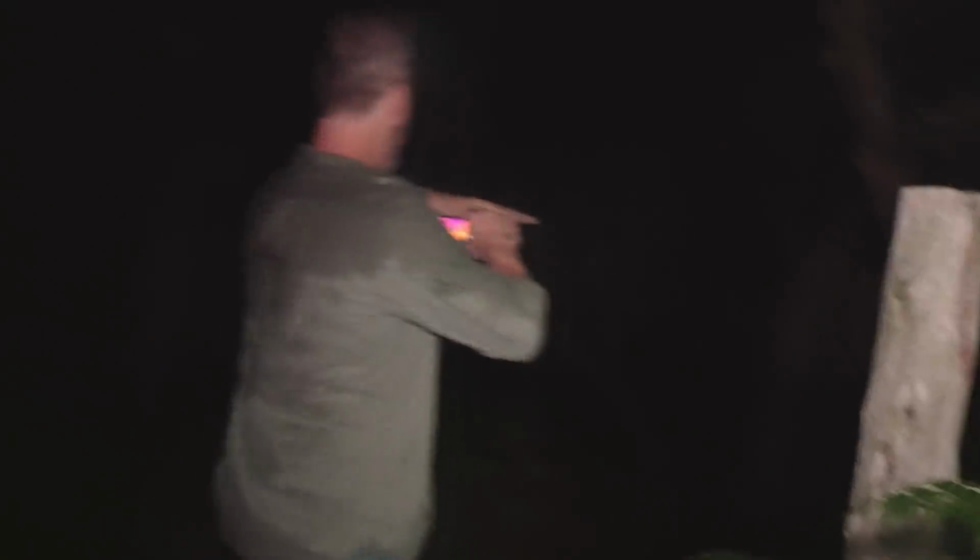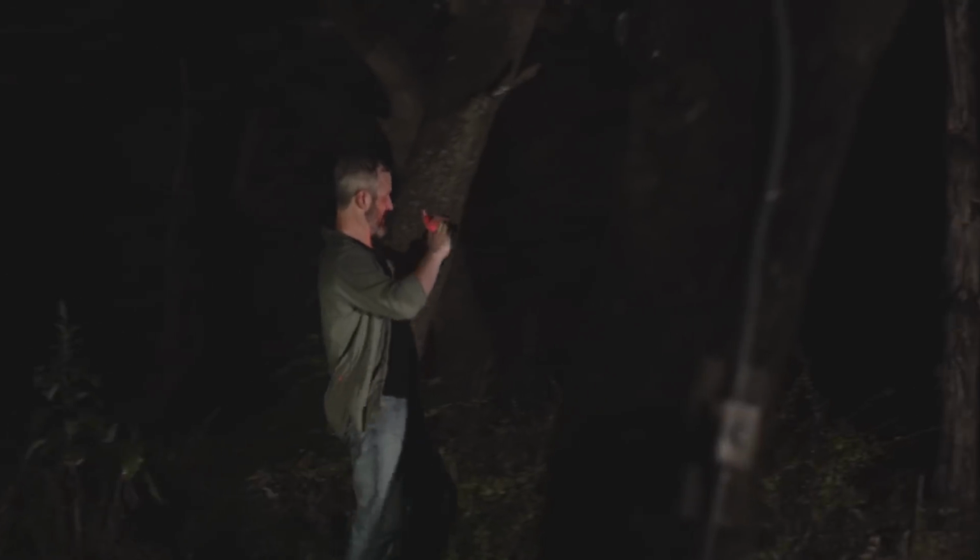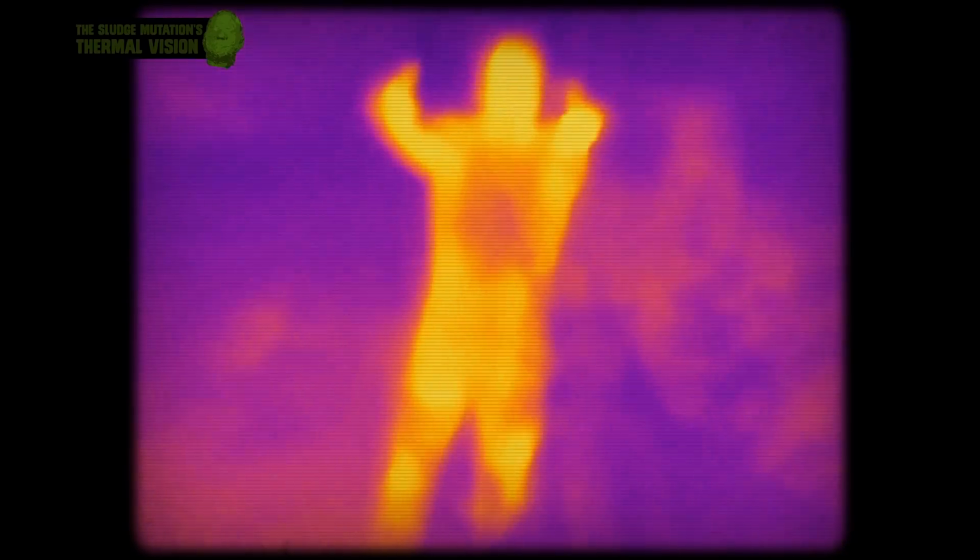Is that him right there? Or is that something else? That looks like just a rock. That's not Brian. That looks like that might be him right there. Can you see me?